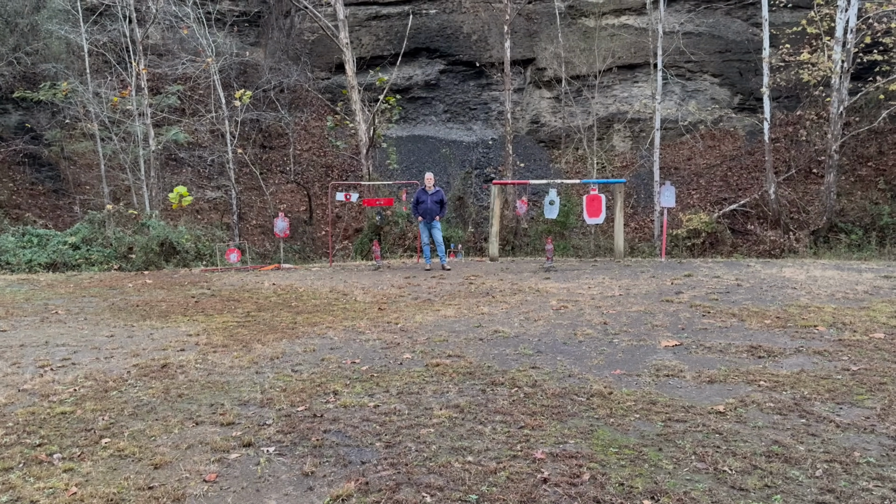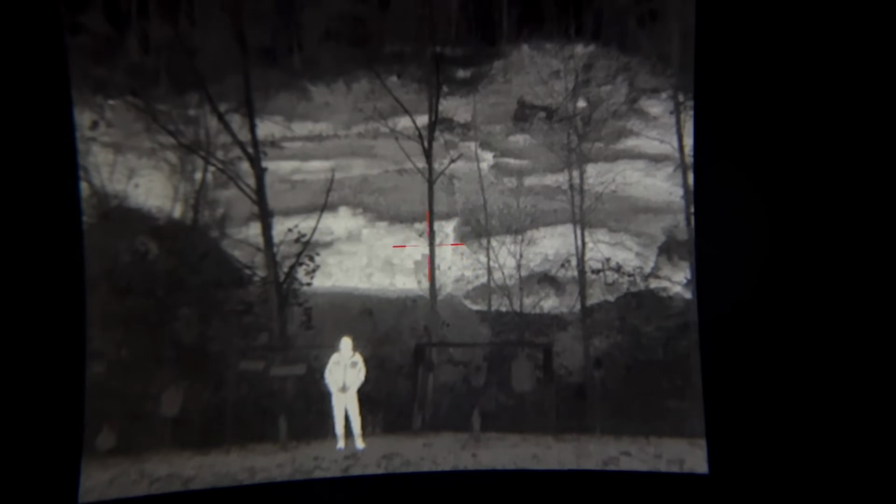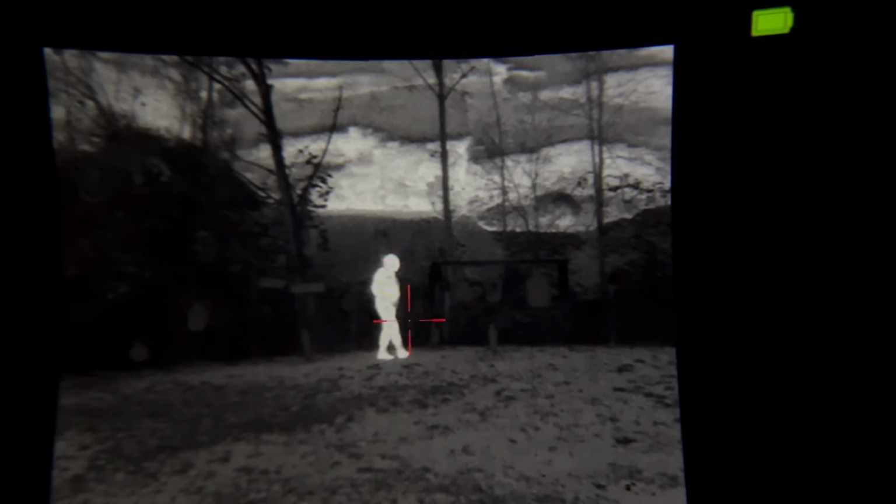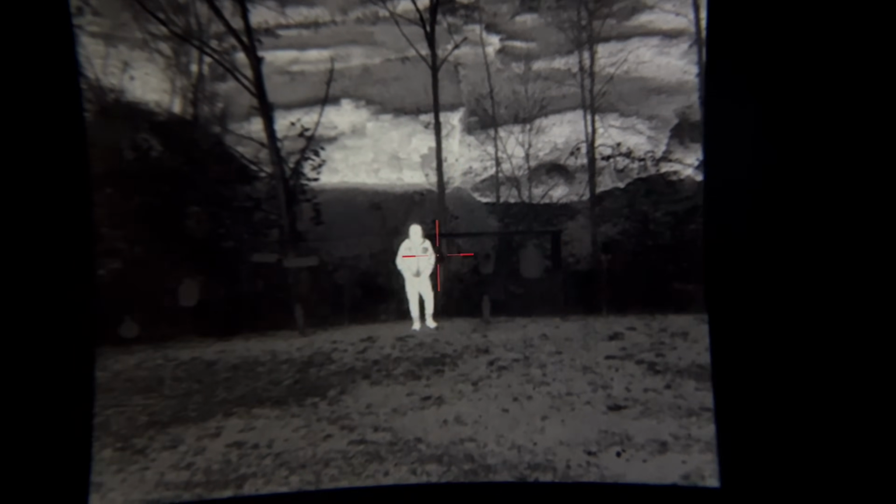So let's go ahead and check out how it looks under thermal. So right guys, here we are at 25 yards and this will be the full thermal on it. As you can see here, we've got some type of heat coming off the rocks there in the back. But as you can see, here is what it looks like under thermal at 25 yards. We can also zoom in as long as I can keep it in. There's 4 times zoom, 2 times zoom, and straight picture.